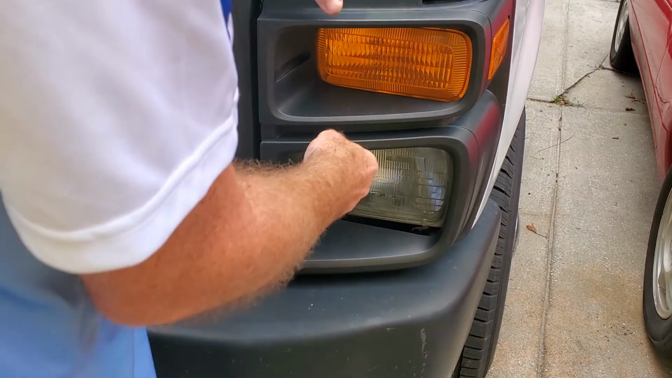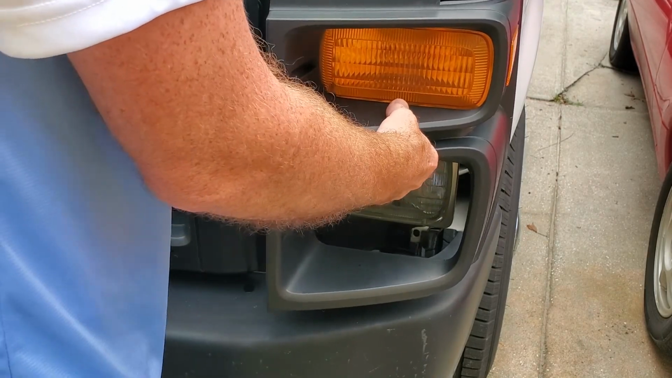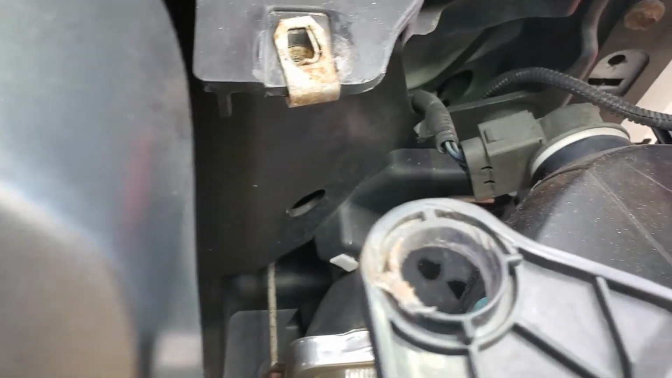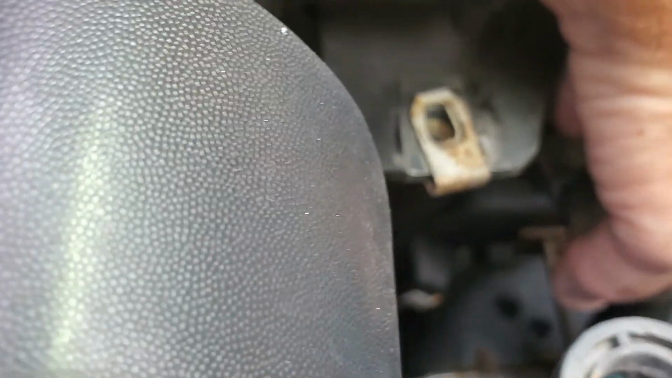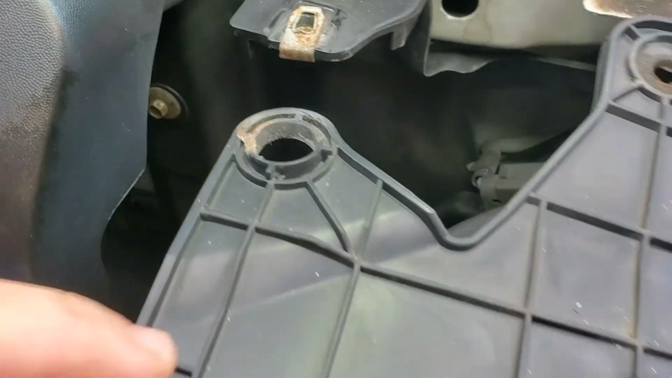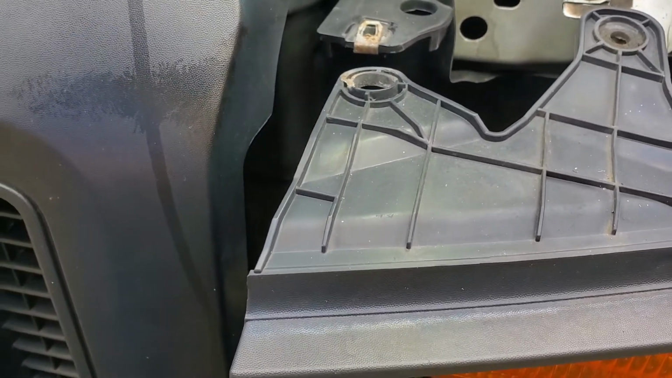And with the bolts out, it's just a question of wrestling this out of place, and then you just gotta disconnect the plug. There's a wiring harness for the side marker light, and one for your turn signal, and then we'll get to the headlights here in a minute.